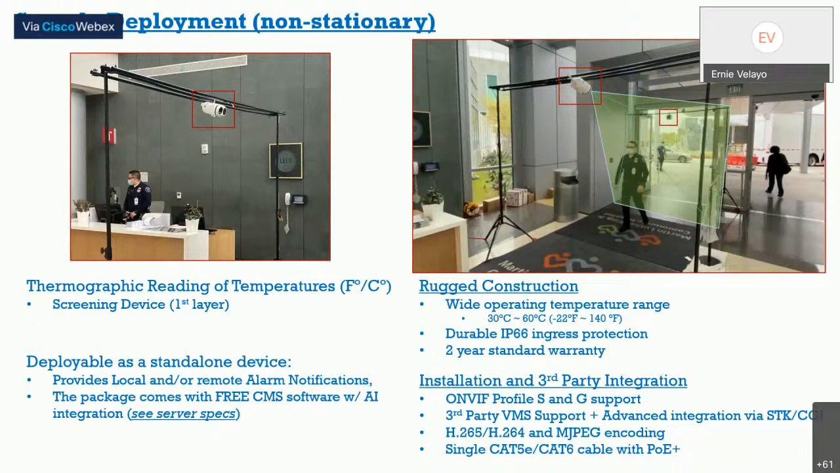Again, the screening process for a food distributor will be different from an office, or let's say different from a healthcare facility. Here's an example. What we're currently seeing is where the customer got really creative. The camera is currently mounted on light stands, which gives the end user the ability to quickly move and redeploy the camera and black body, just in case they didn't like the deployment the first time around. The screening for individuals is actually a passive process, which means you never have to stop walking.